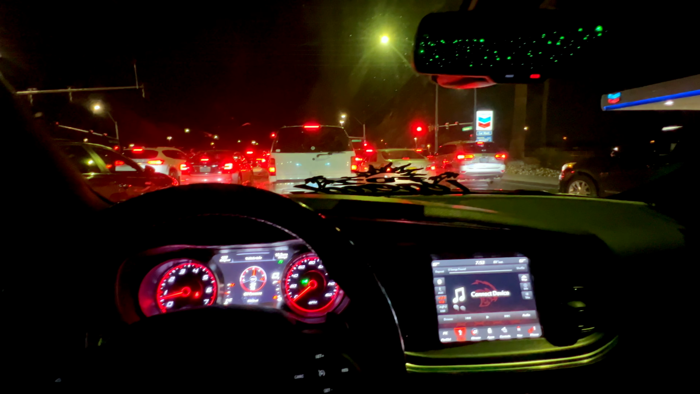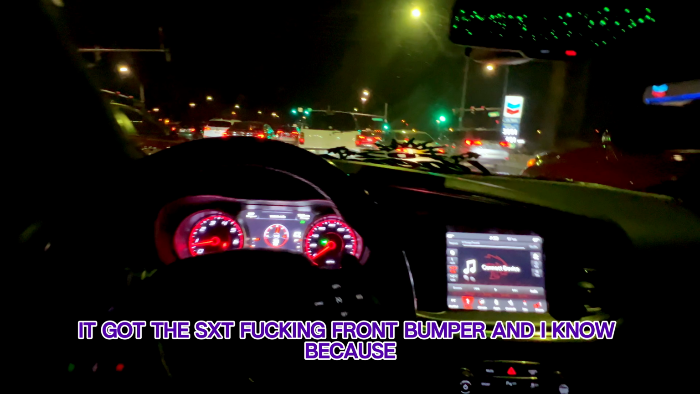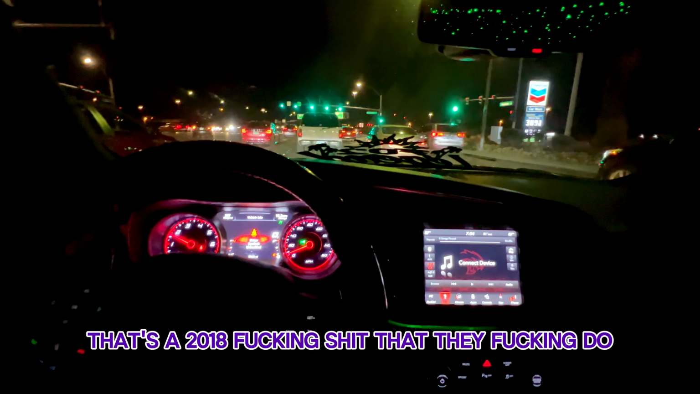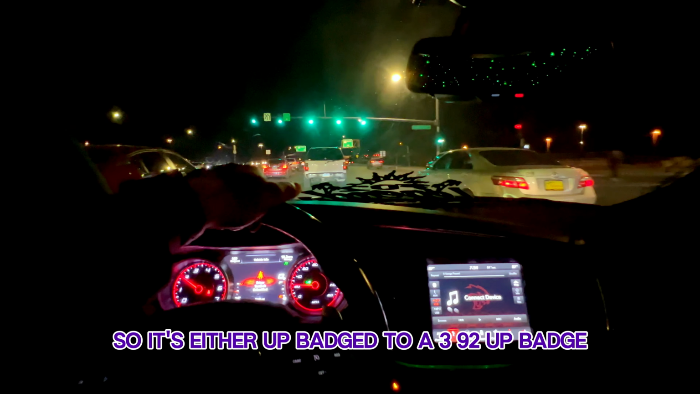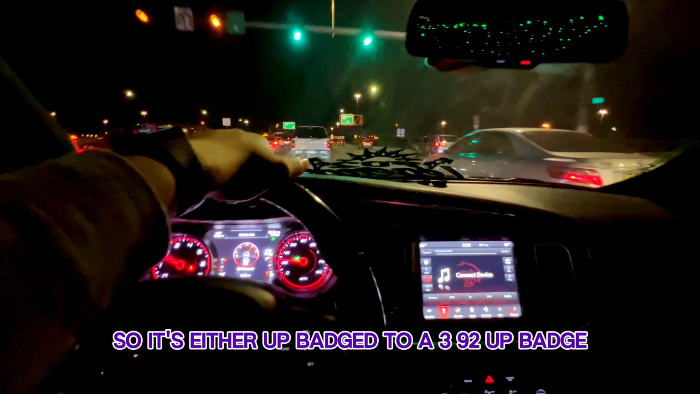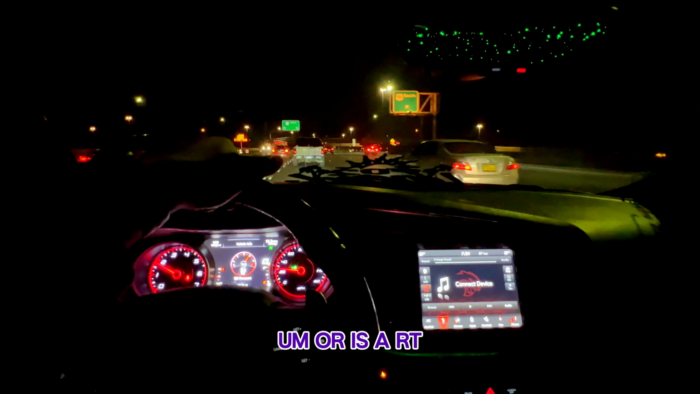I don't know what the fuck that noise was. That shit just low-key scared the shit out of me because I just heard something pop. Don't know what it was. But yeah, it say 392 on the side, but it got the SXT front bumper, and I know because that's a 2018 thing that they do. So it's either up badged to a 392, or it's an RT.